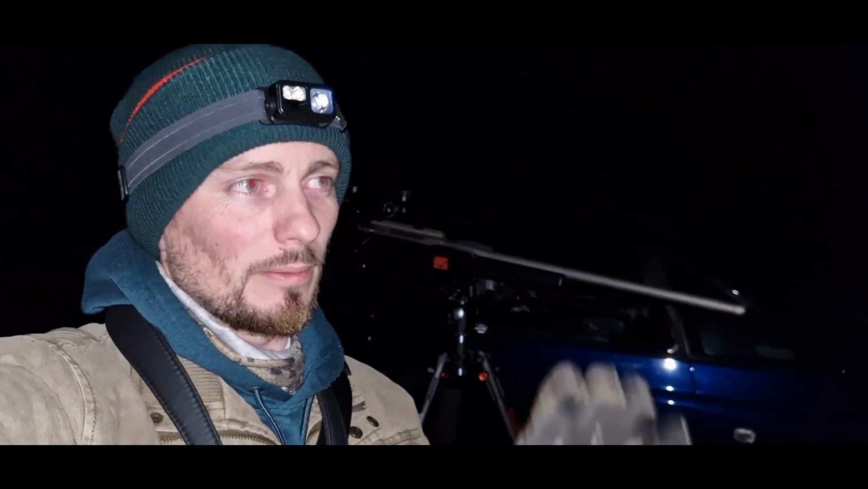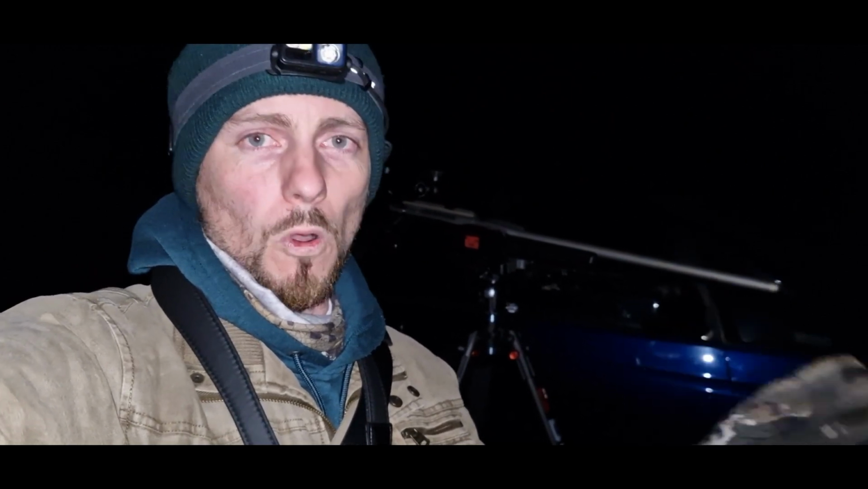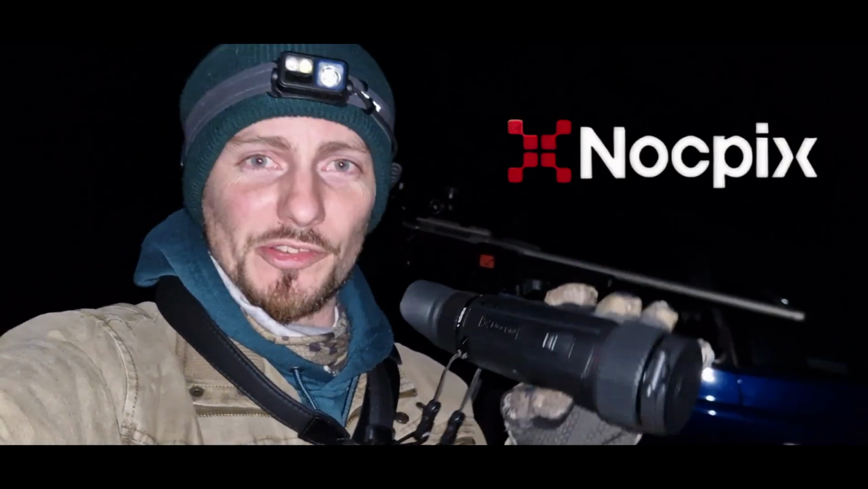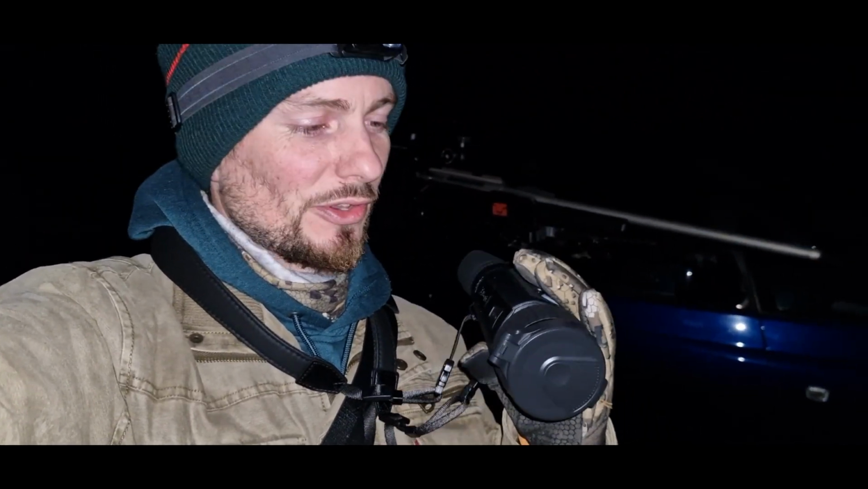I'm going to take up a stand right smack bang in the middle of the area this evening, see if I can patrol a wider field of view, or at least scan a wider field of view. And to help me do that tonight, I've been sent the new Nocpix Vista H50 binocular to test run in the field and see how I like it. This isn't the LRF model, this is just the standard model.